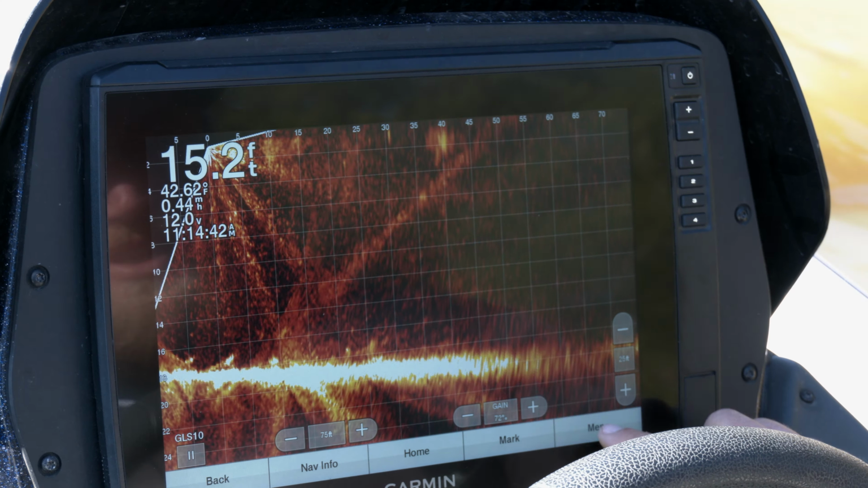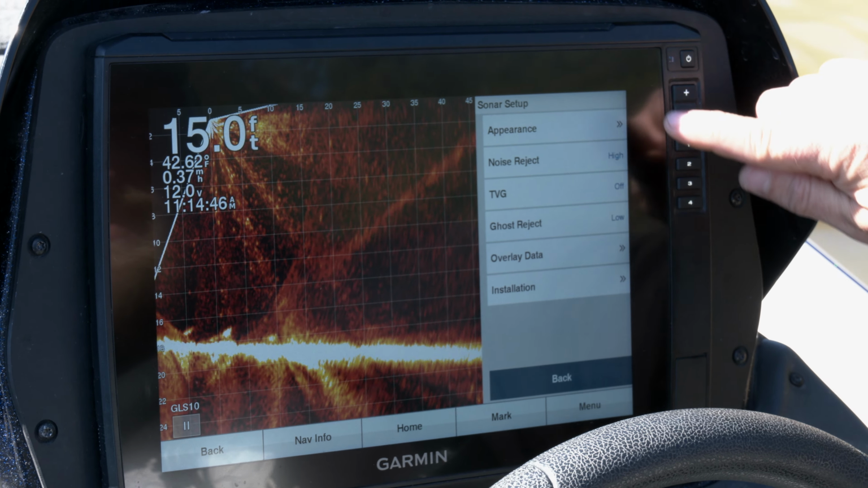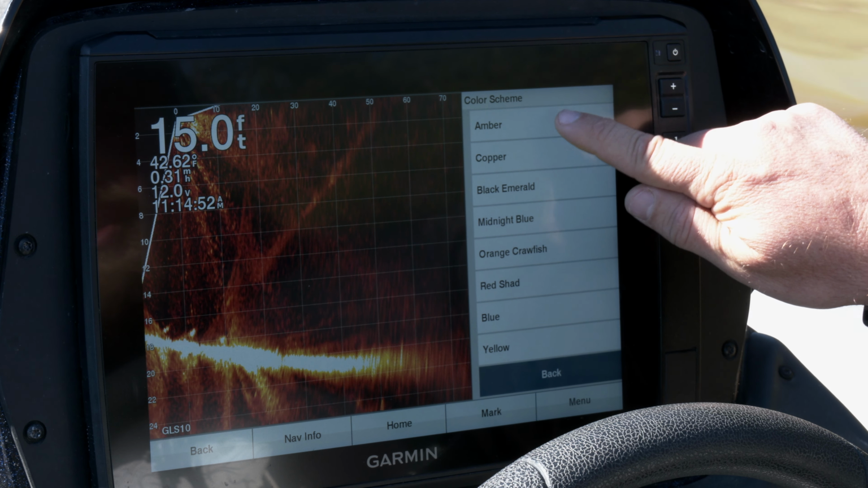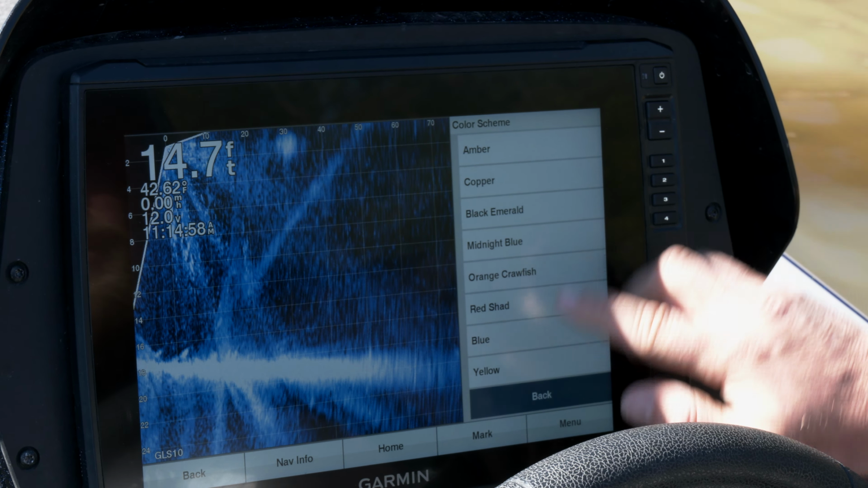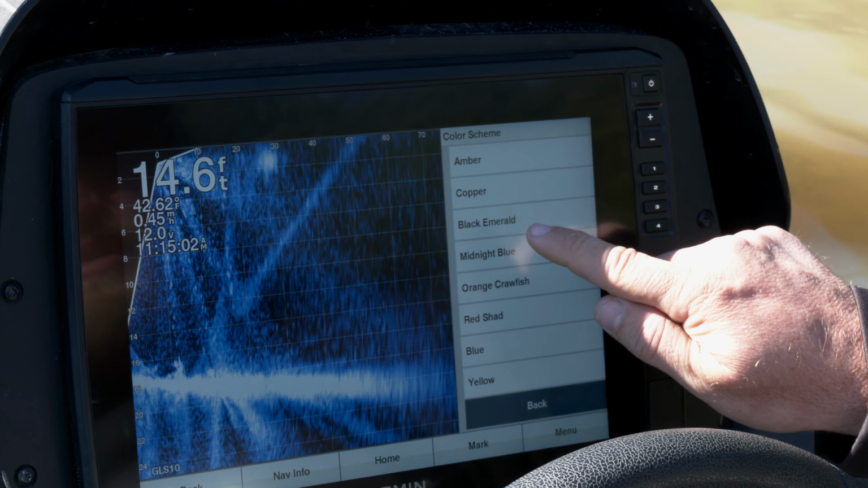In your Garmin, you're going to go into Menu, Sonar Setup, Appearance, Color Scheme, and then you've got the various options. You've got amber, copper, black emerald, midnight blue, and so forth. These are the 3 that are my preferred: the amber, copper, and black emerald.